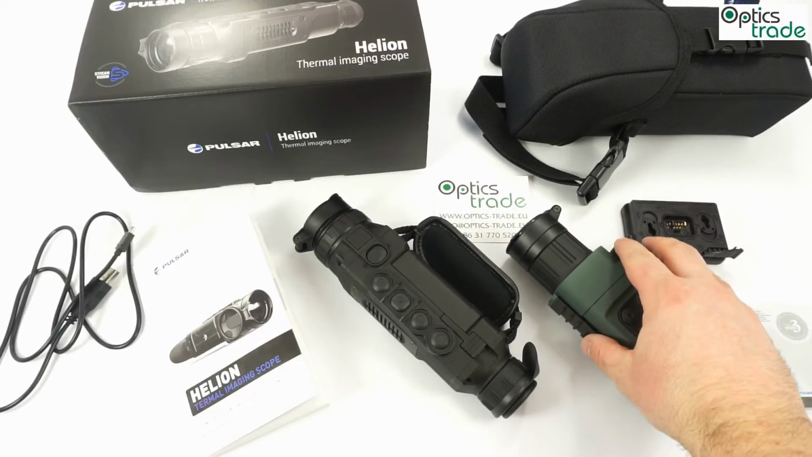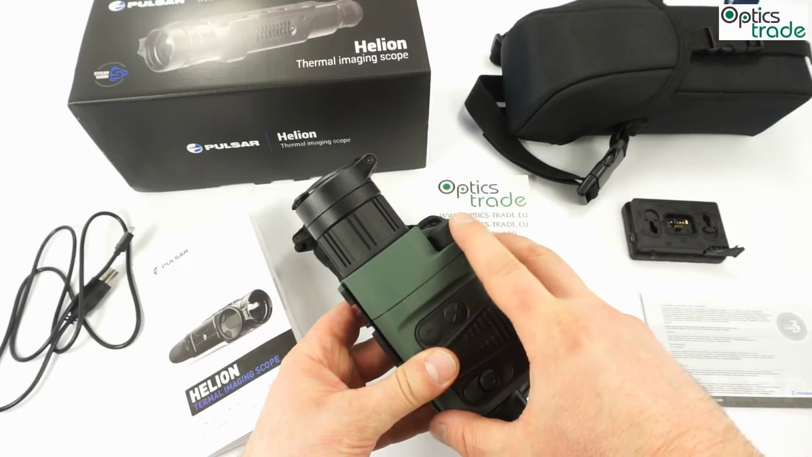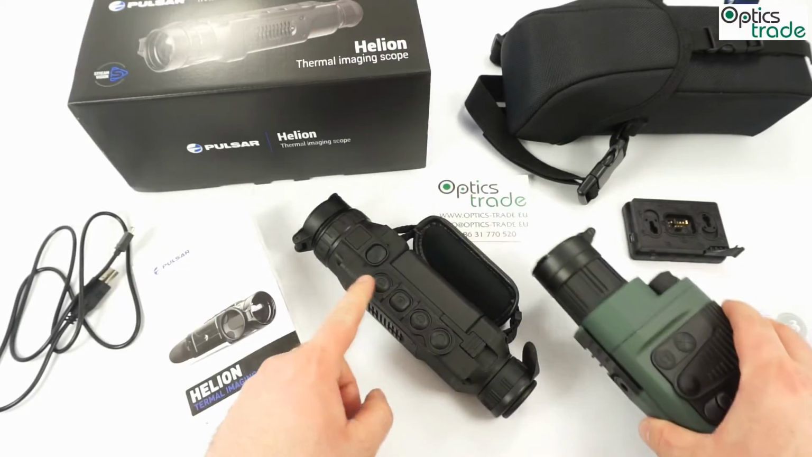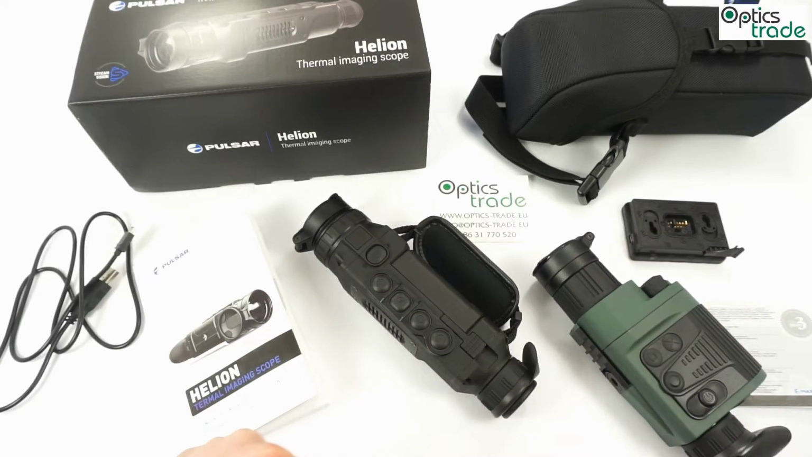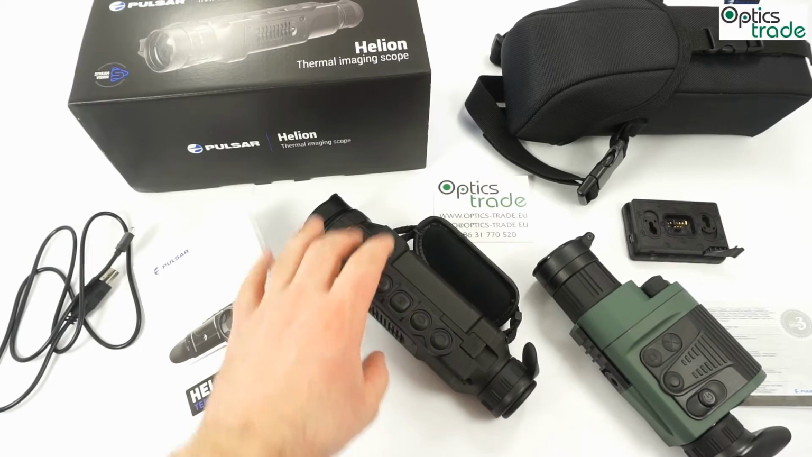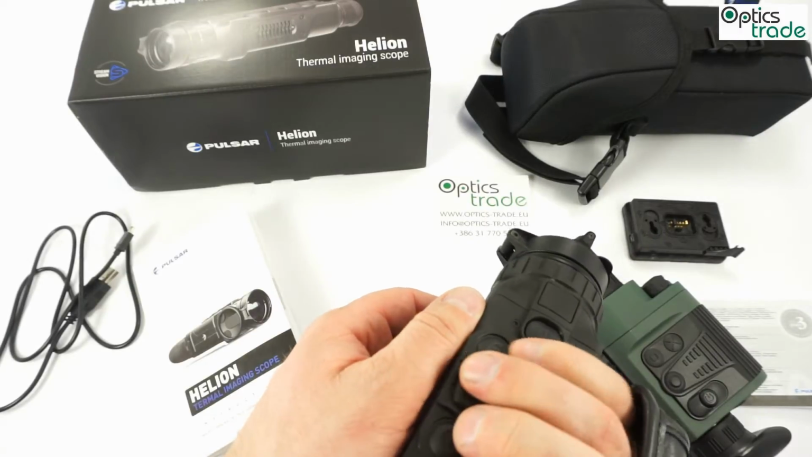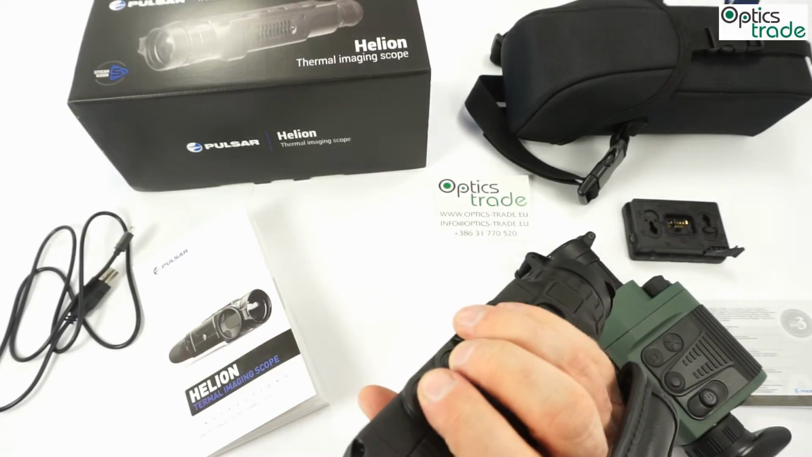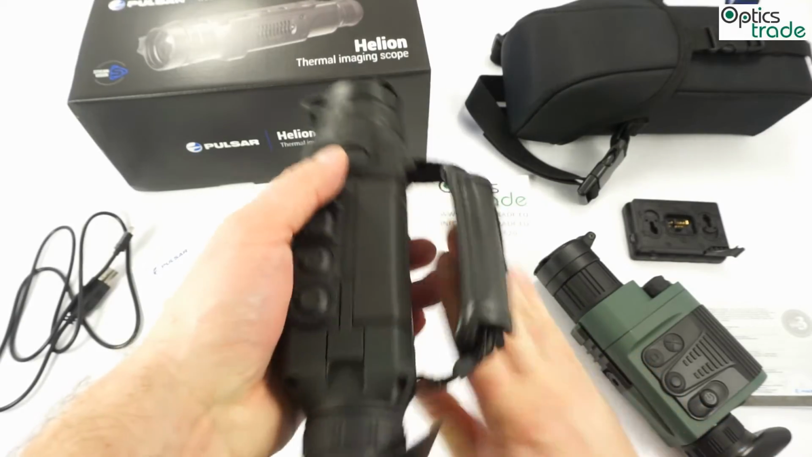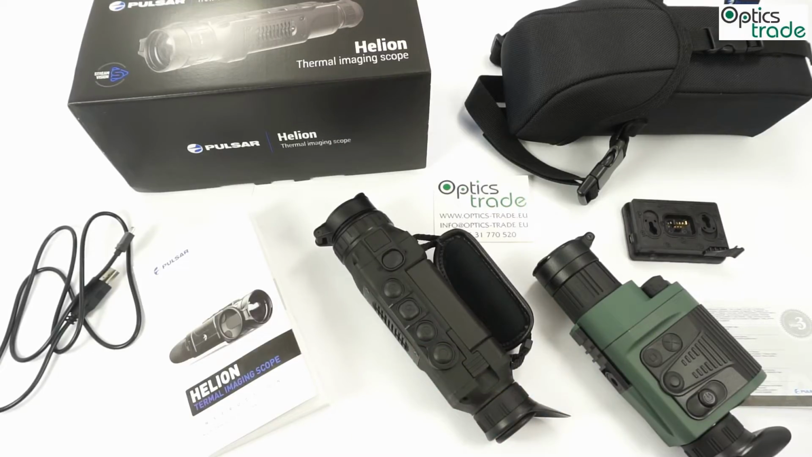The controls changed. The Quantum series had a really nice rotating button with clicking. Normally this is probably really hard to do waterproof, so the new controls are a bit different. They have stiff buttons due to waterproofing, but ergonomically speaking they are quite well placed because you can have all your fingers on the buttons. So in this regard I think that this step forward was quite okay.